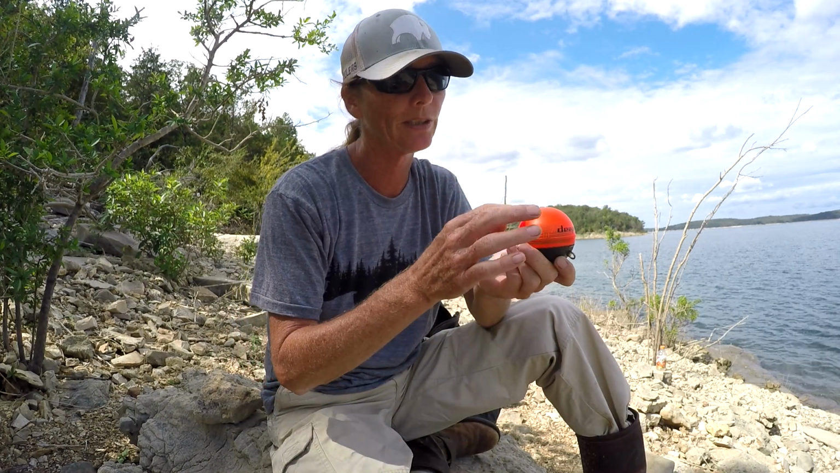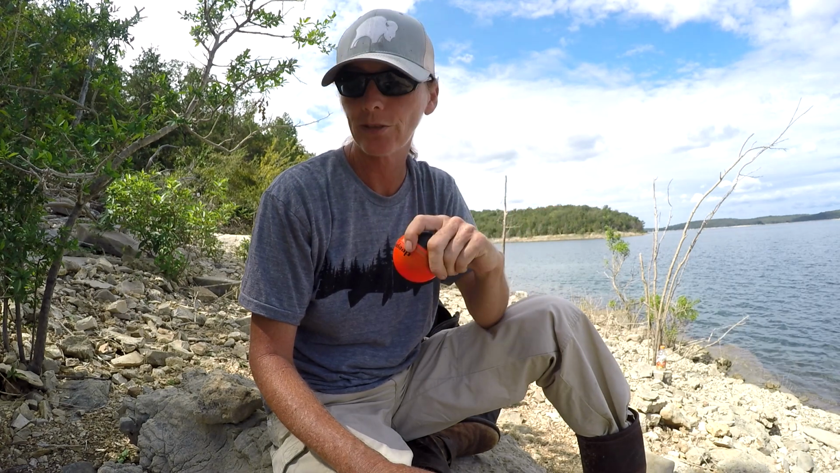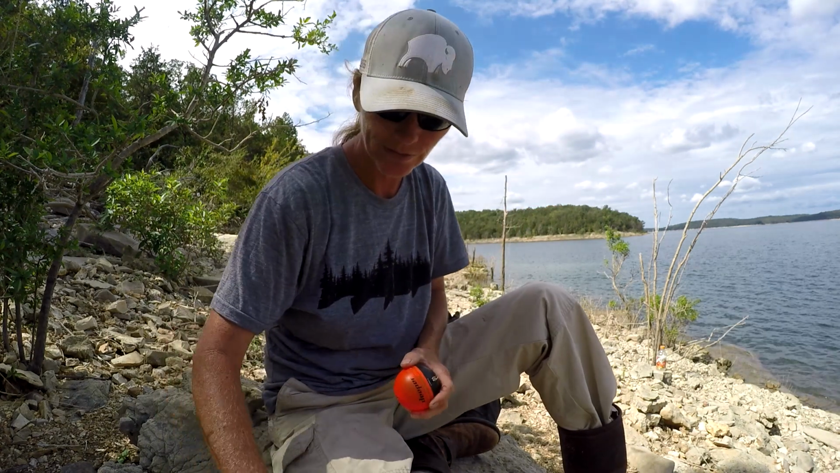The other thing is the Sonar has a night function which will send off a blinking light so you can see it at night, so you can use it at night, which is really cool. And let me get this sucker tied on and I'll show you some screenshots.